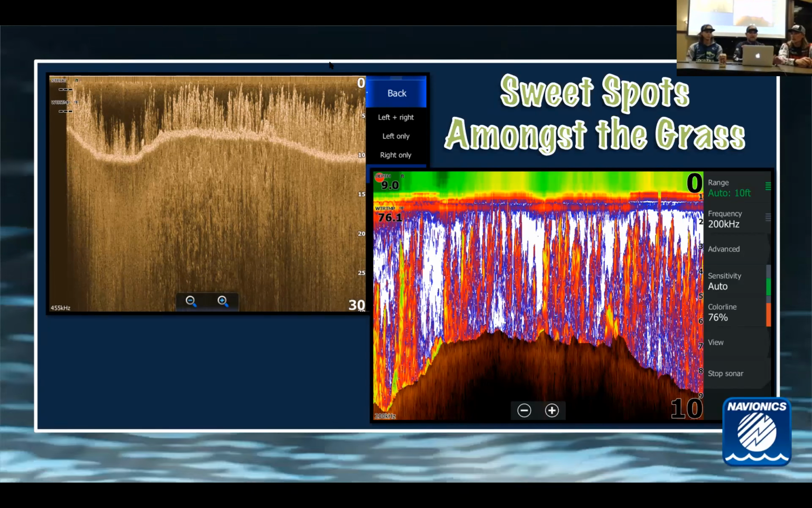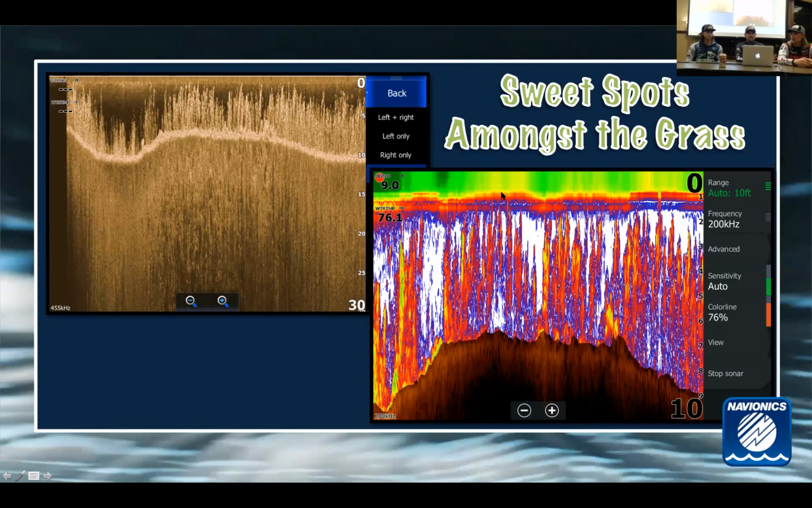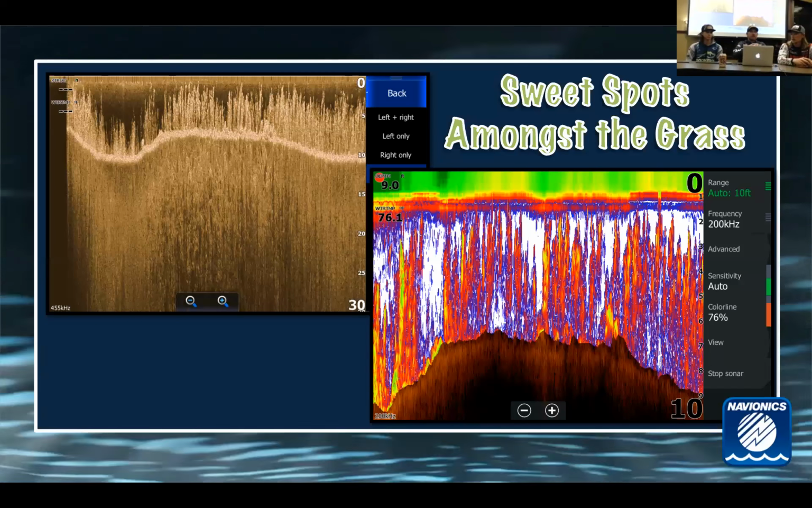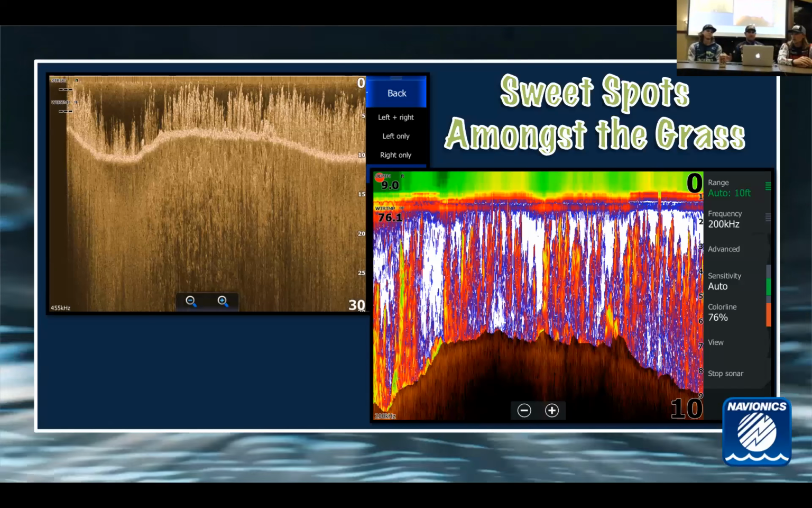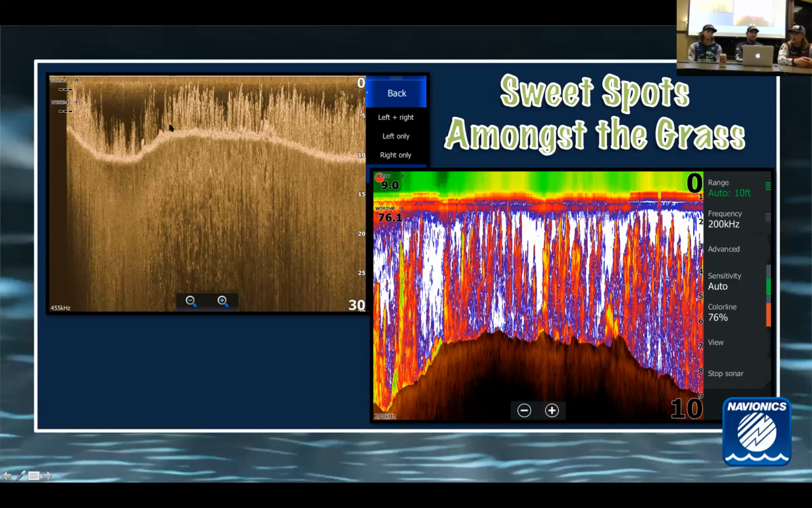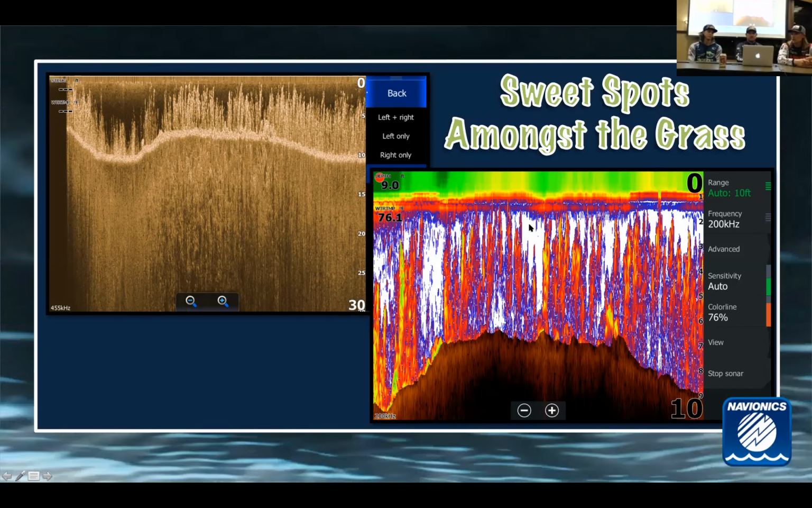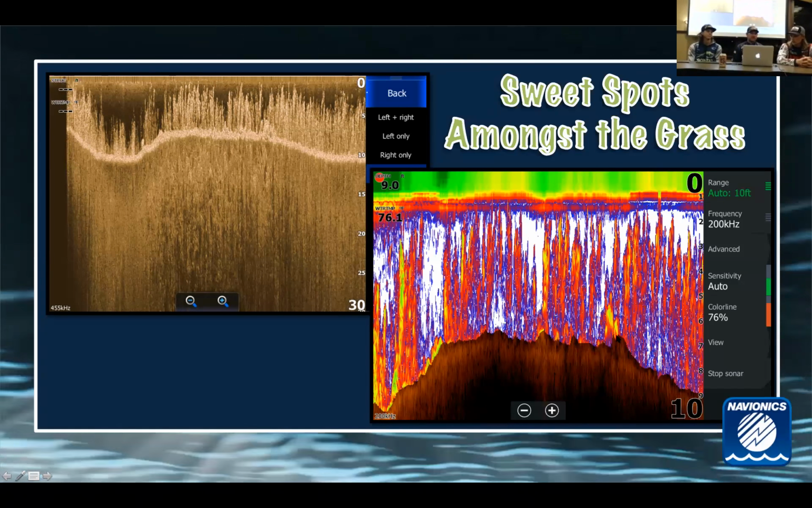Here, this is the image side by side on my Lowrance. You've got down scan on the left. On the right side here, I'm just using traditional sonar, trying to find sweet spots in the grass. Sometimes you look at milfoil and it can go on for football fields, and you're trying to figure out where the bass are in that because it's a lot of dead water. Little things here, you can see there's a little bit of a dip, and then it comes up onto a little bit of hard spot. That's actually a rock right there. If you can see my cursor, you can see it right there in the sonar, that harder image that it picked up.